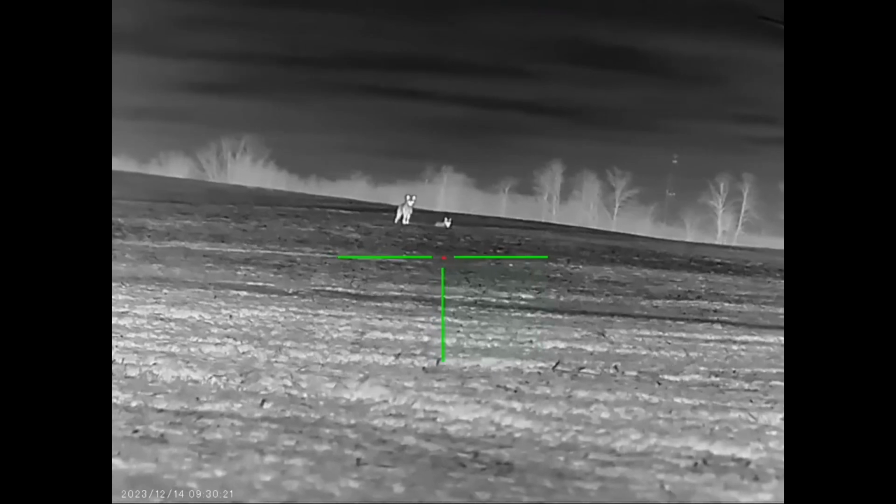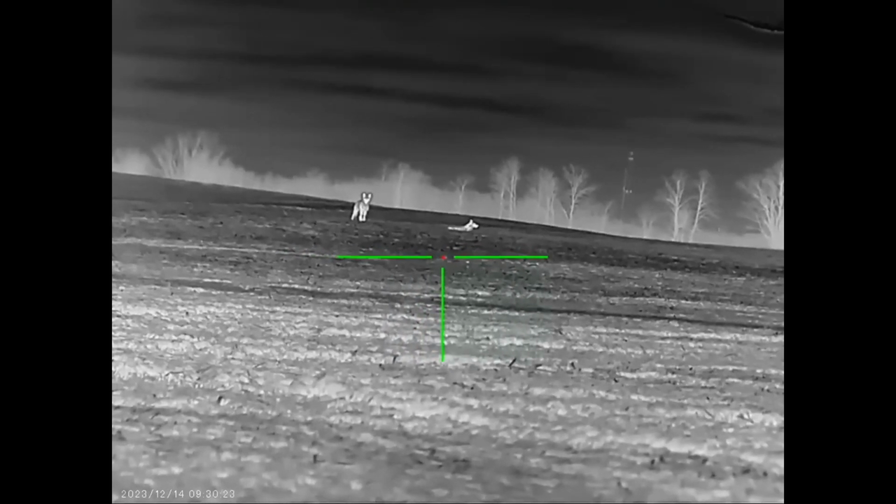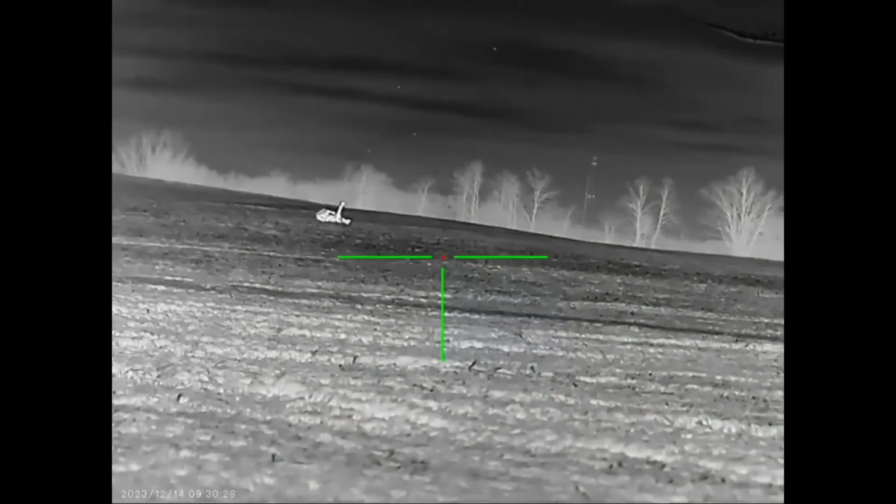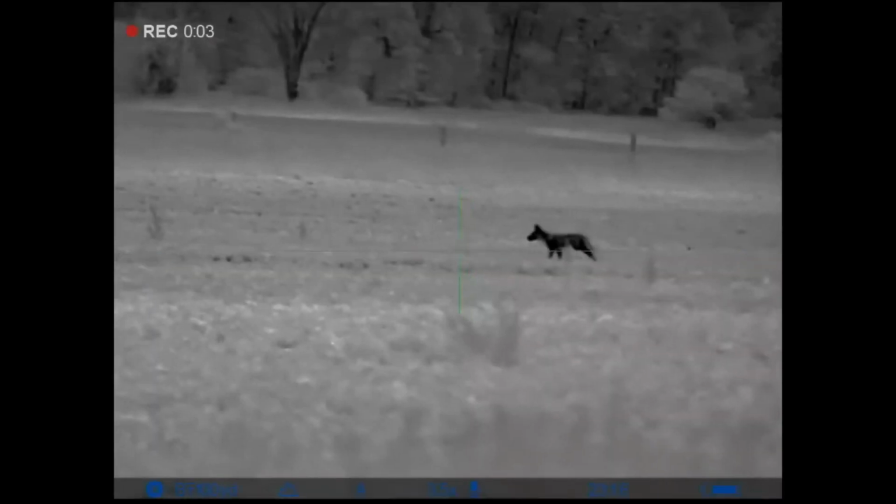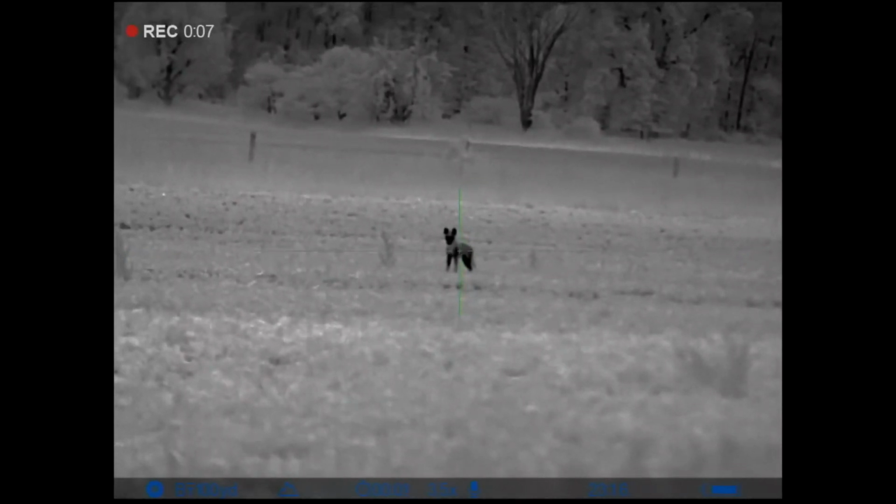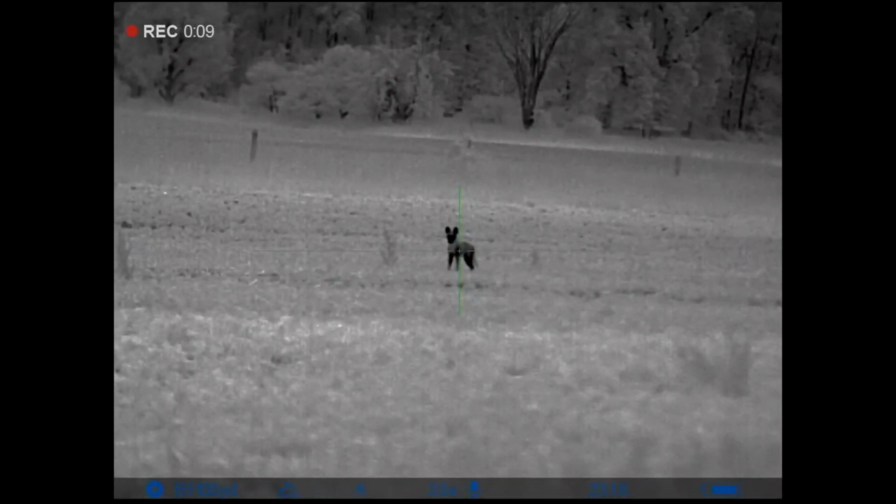And then we got the thermal monoculars and the thermal scopes, and our success jumped dramatically, like 60 coyotes one year to 160 the next year. What's the first answer if somebody says, what's it take to get into coyote hunting? What's your budget? Open your wallet up and forget about it. Yeah.